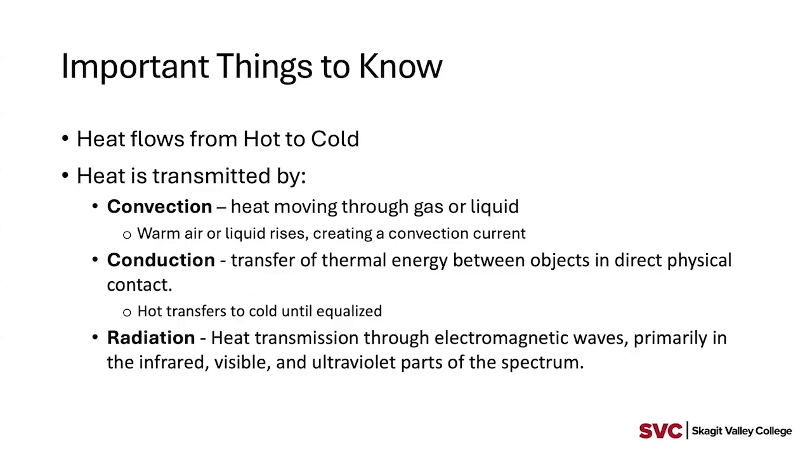There is conduction. So when we talk about conducting heat, we're talking about direct physical contact. Again, one of the key principles that you need to know or think about when using these devices is that basically the greater the temperature difference, the more easily you will see the gradients or the differences.